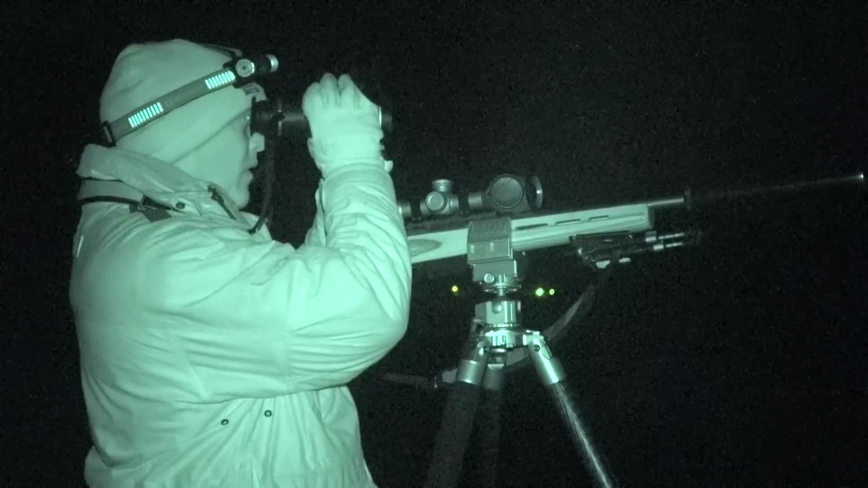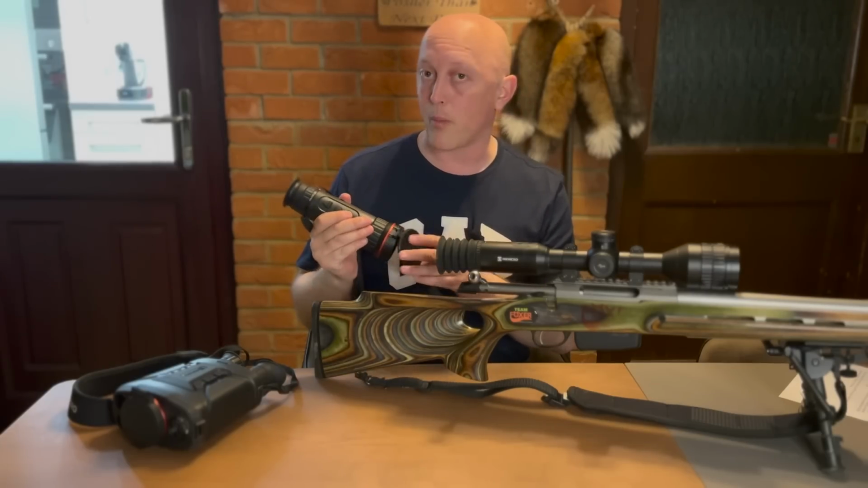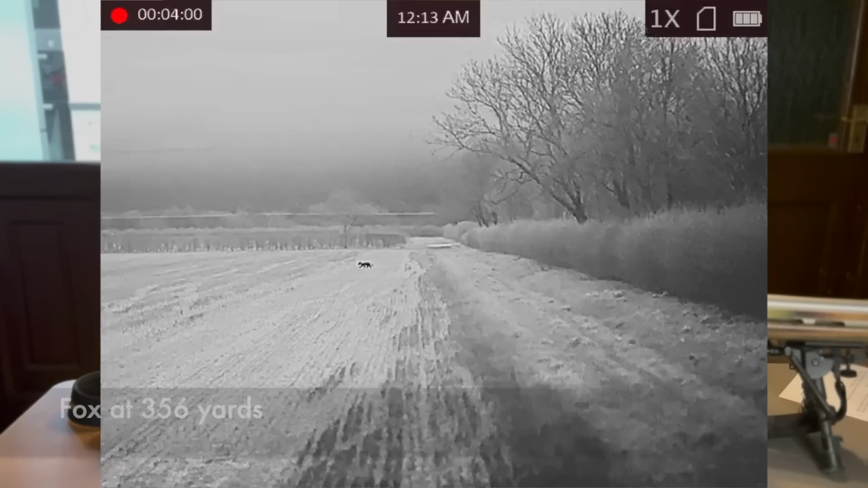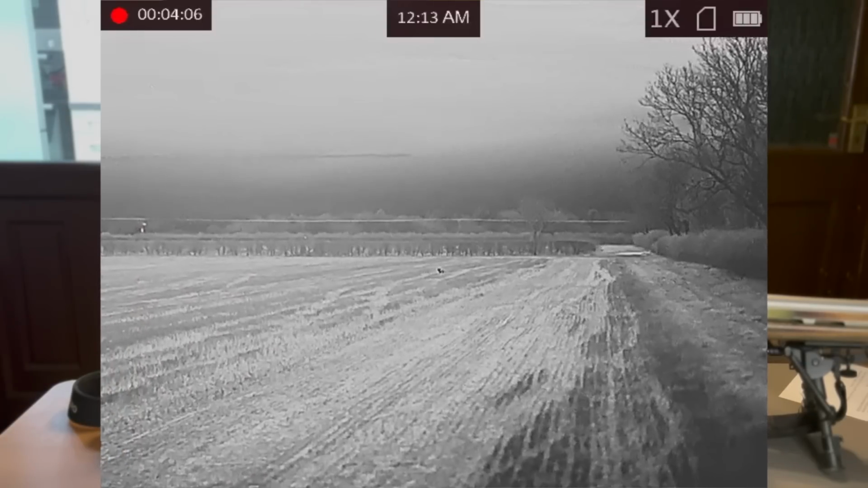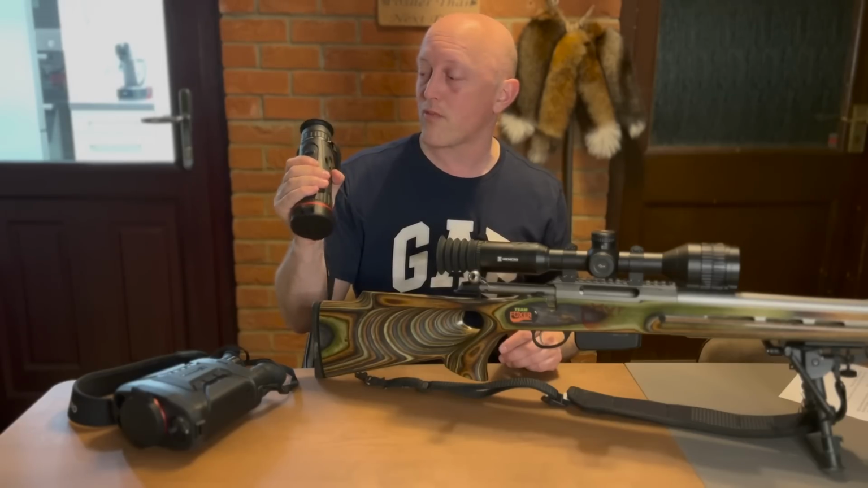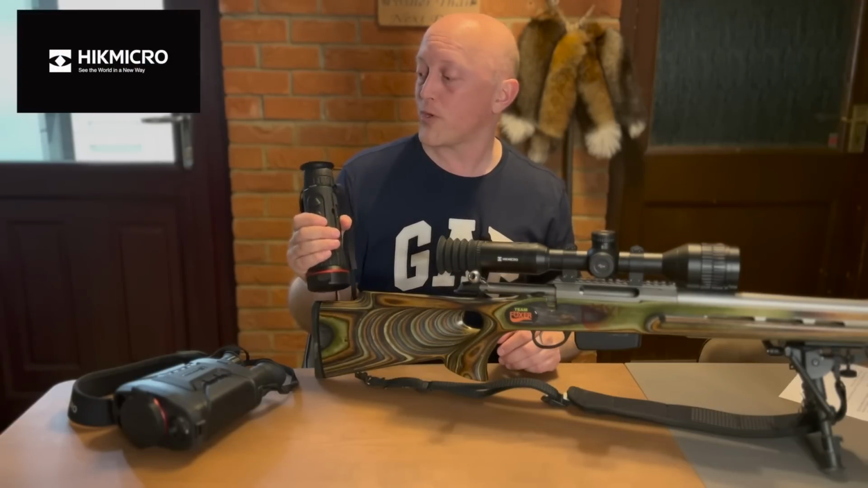So I've been using the Falcon spotter for some time now, and it is a real step up in thermal technology, and is, as many people will tell you, an absolute game changer. However, there are a couple of issues with thermal spotters. The first being with the Falcon, there is no laser rangefinder, so if you want to know exact ranges under certain scenarios, then that's one small issue.